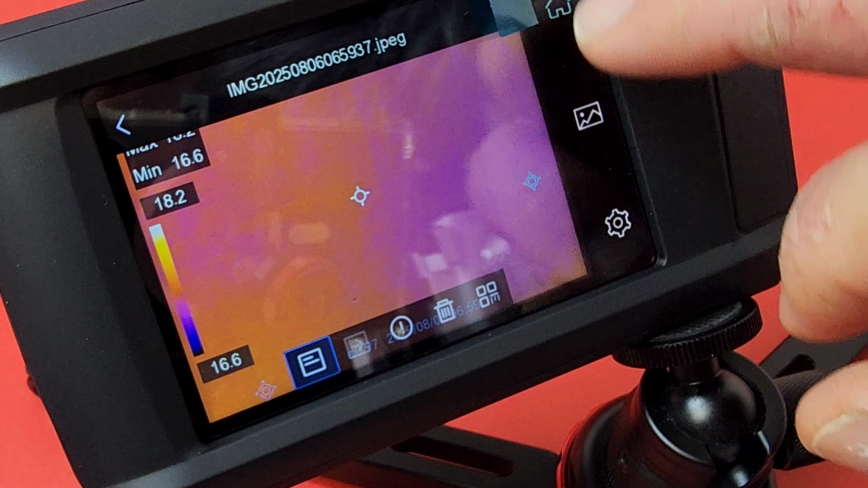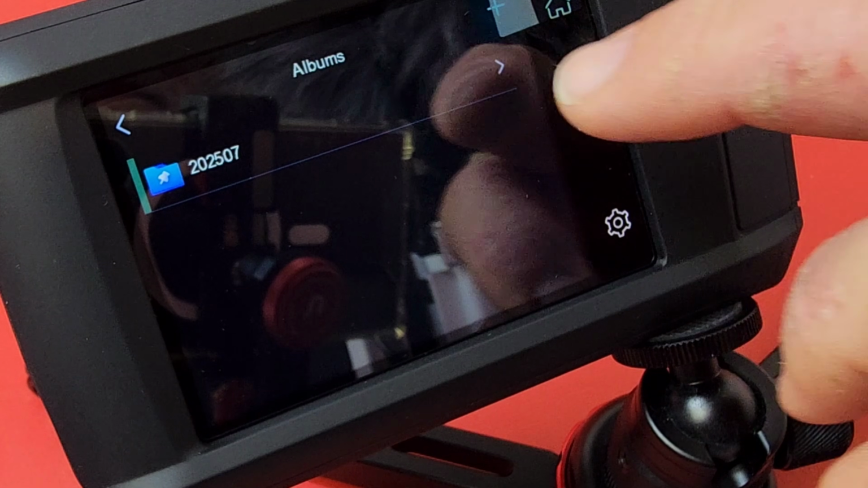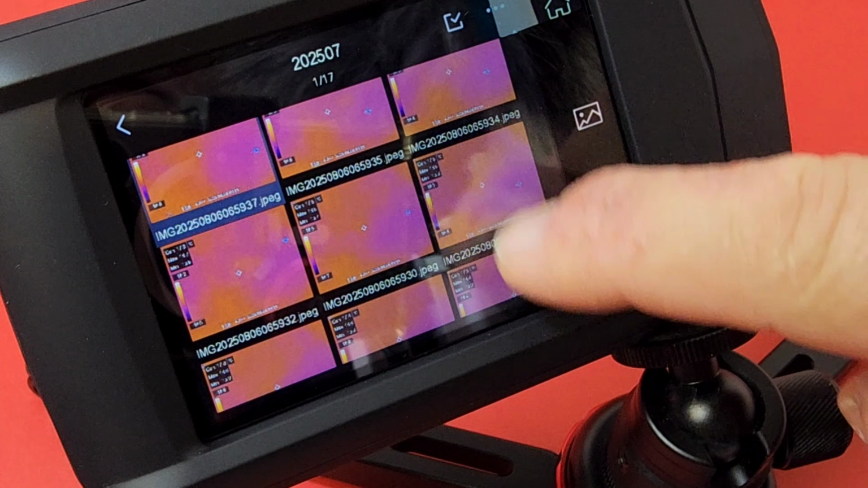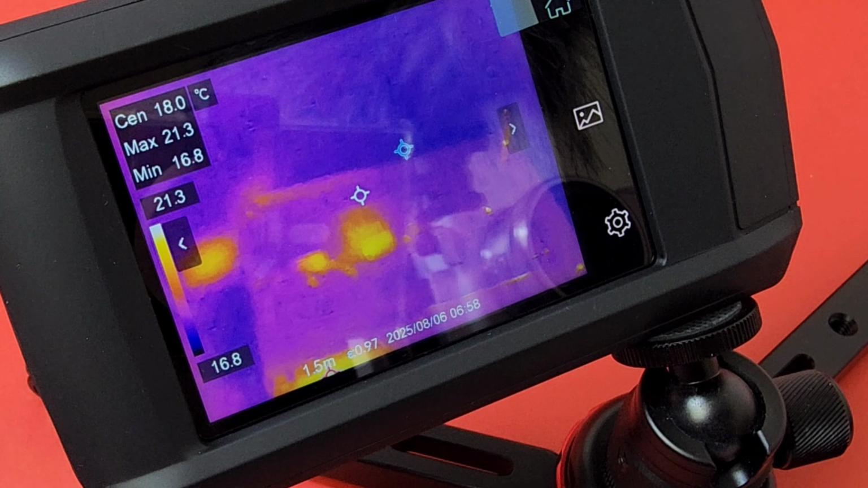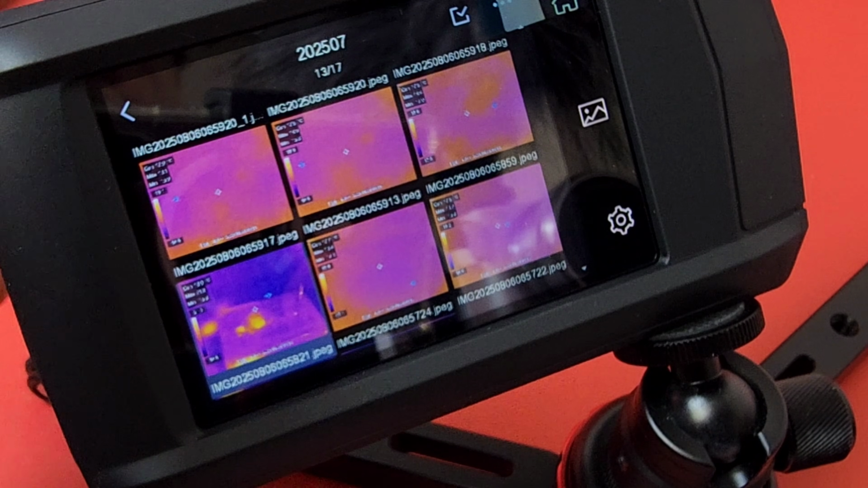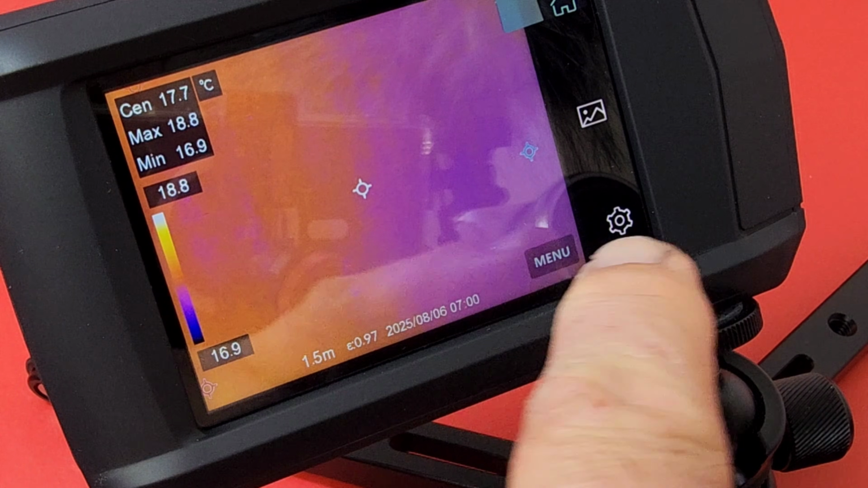Just messing around here, taking a couple of pics. So you can see the image automatically comes up. Hit that home button, and we go into our image directory. Yeah, that's right. It's touchscreen. Oh, and this thing is very, very reactive. I'm barely touching the screen. You can see the image I just took just pops up. Very, very easy to navigate this device.